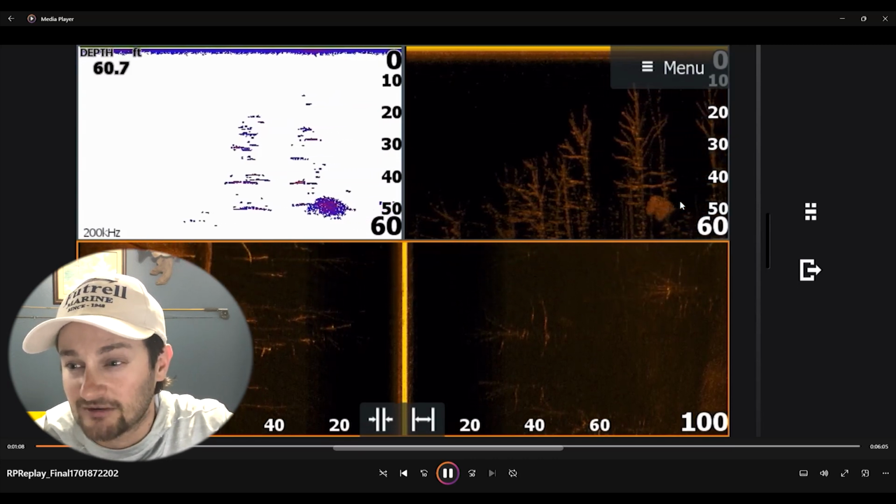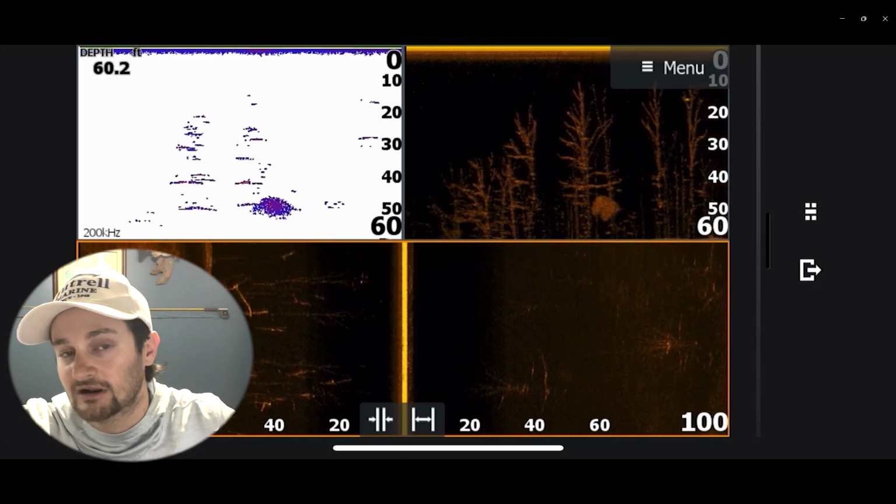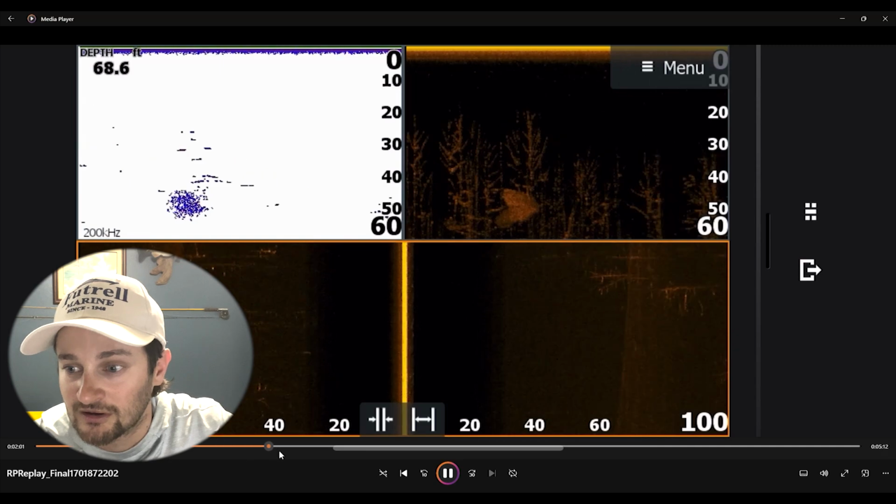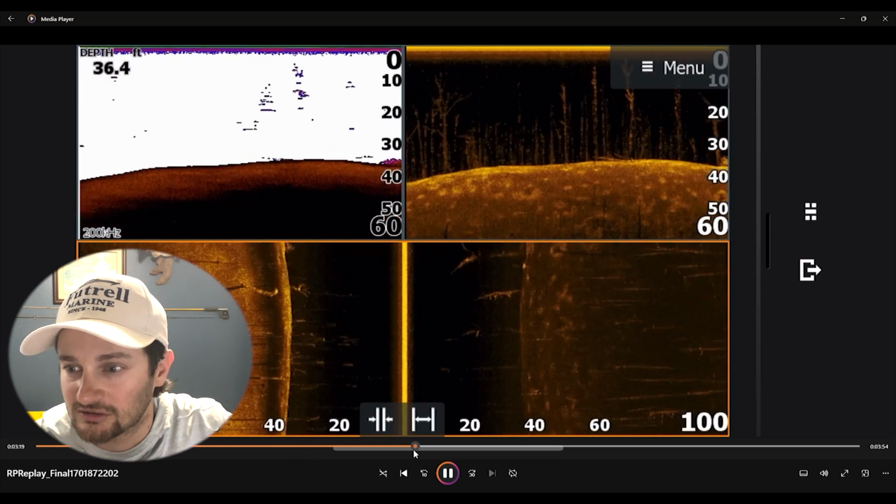And guys, if there was bass in that bait, those trees would be kind of hard to go fish for them. You got to kind of fish around the trees and get them to come up and eat it. But there was bait fish there. I don't think I saw any bass. There's some more bait fish there. I didn't see any bass. Let's see. I mean, that was a wash.